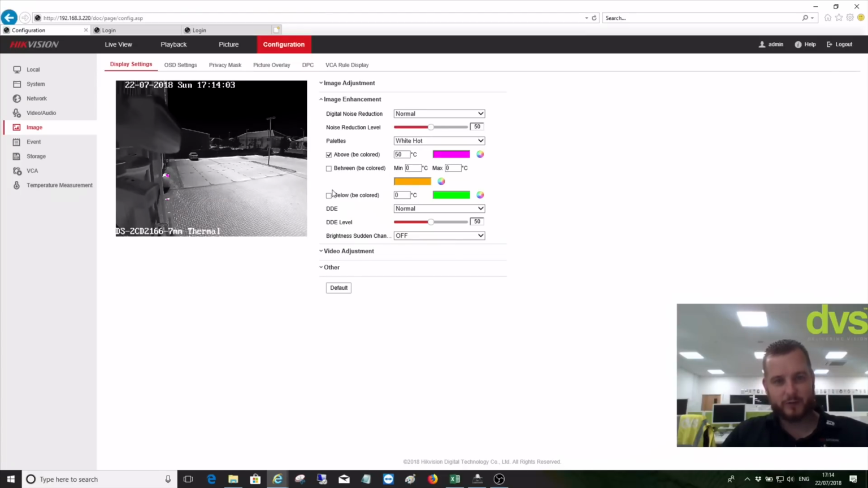So we know those two objects are above 50 degrees. And then you can say between or below. So you can start breaking this up, so it's very easy for you to see as things are detected, or heat up in the field of view. You can see the different temperatures the objects are emitting. Now you can adjust these per site. I'm happy with the actual rendition of my scene there.